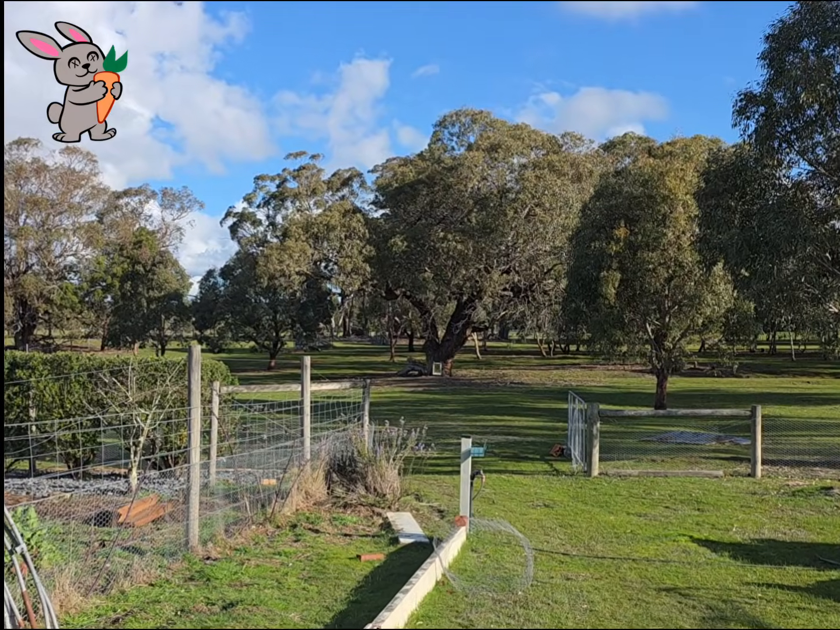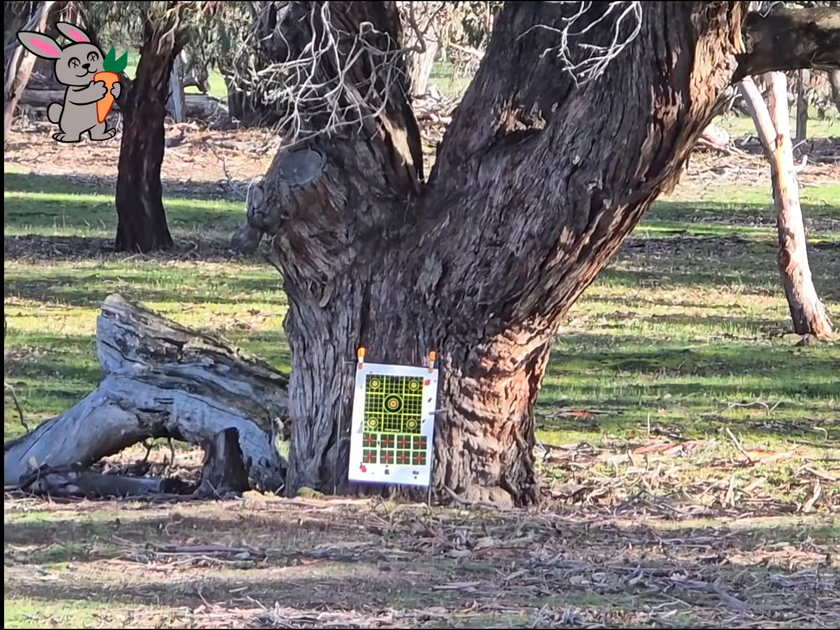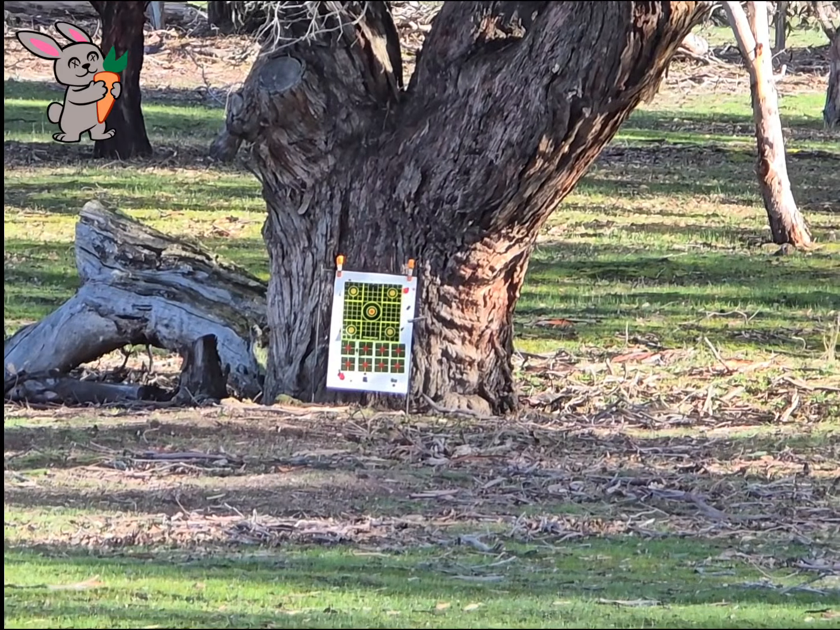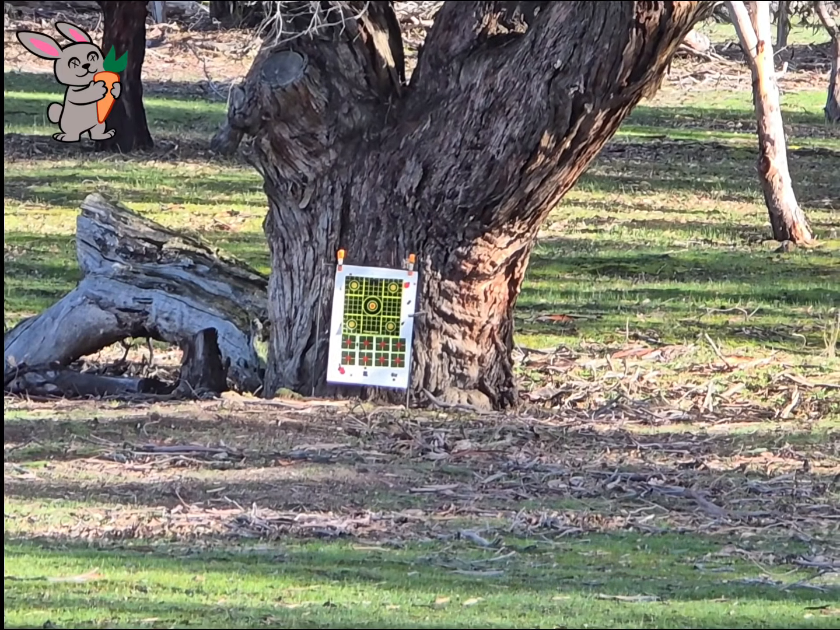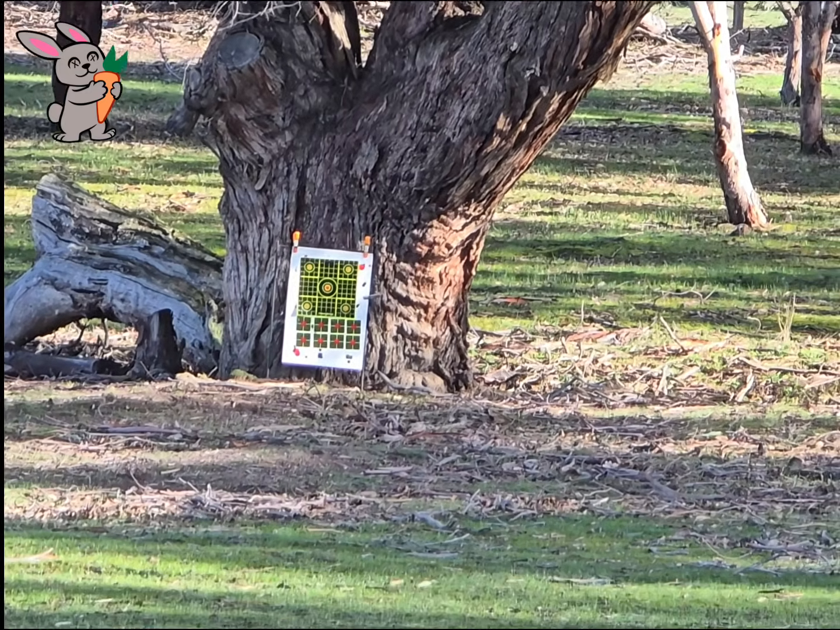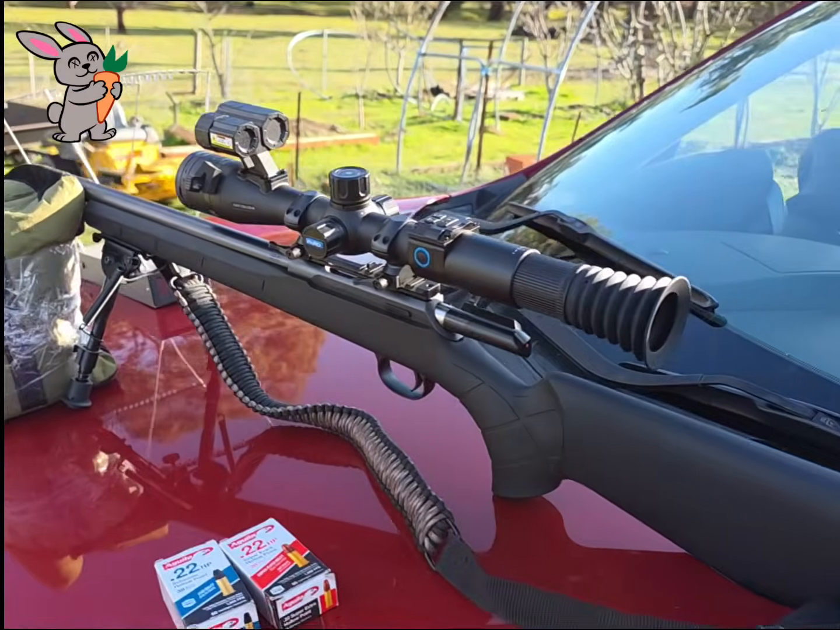So you can see there, I've got a 50 metre target. I'll zoom in a bit there. Down there, up against a nice bullet trap. I'm going to zero in there. It's the first time this thing's been shot, so I have bore sighted it, and we'll probably take the first couple a bit closer.